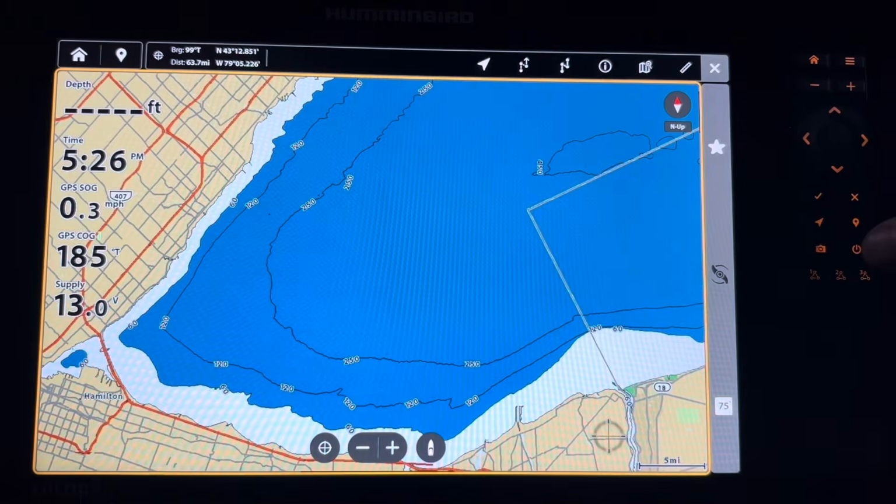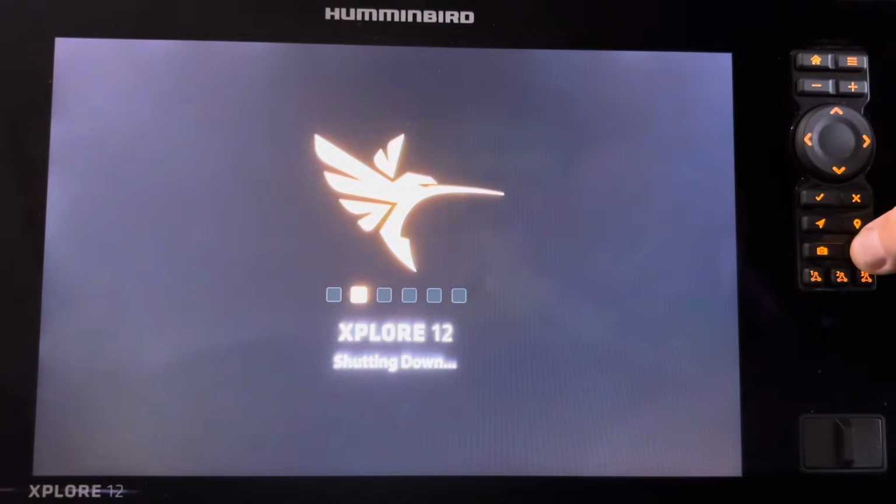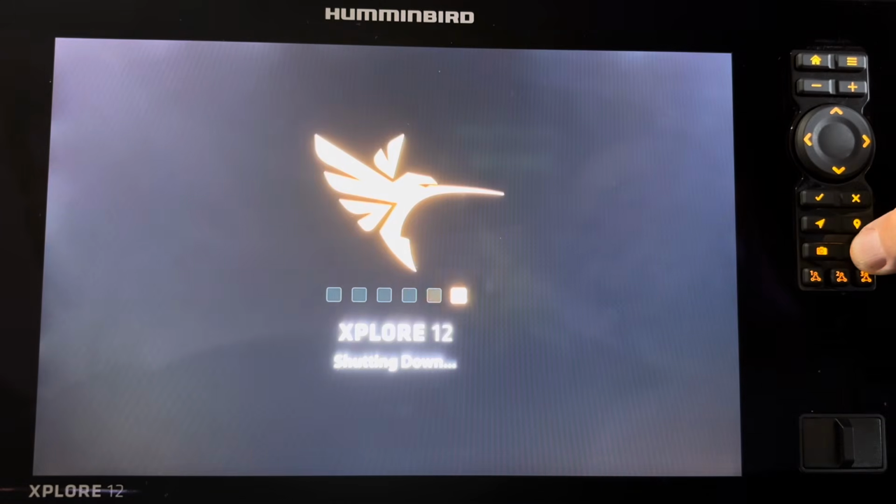The simplest way of shutting down the unit is just holding the on and off button down, and you will see that the shutdown process begins.